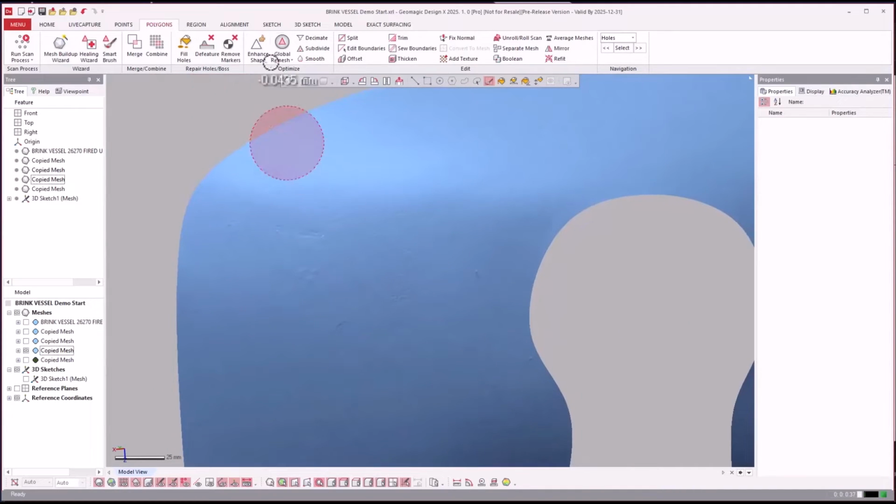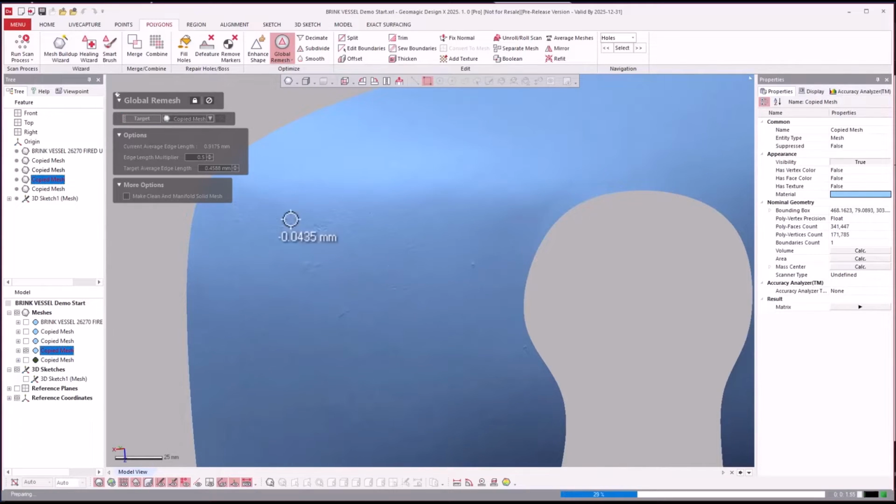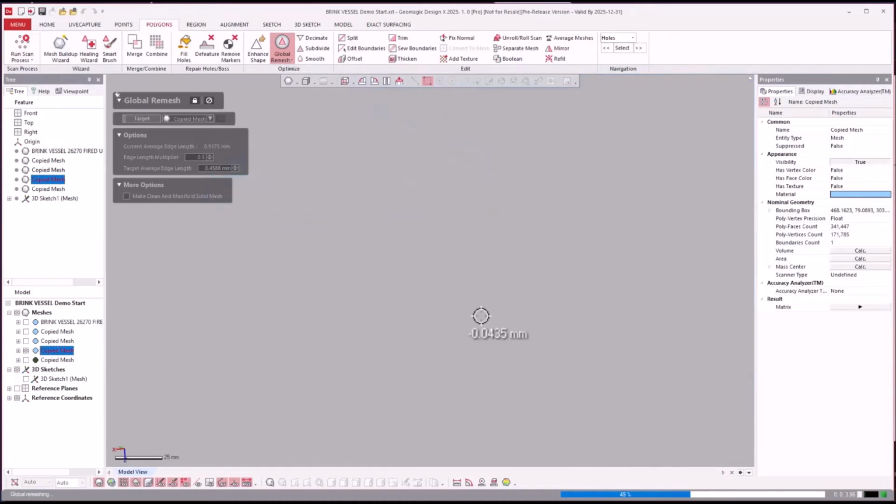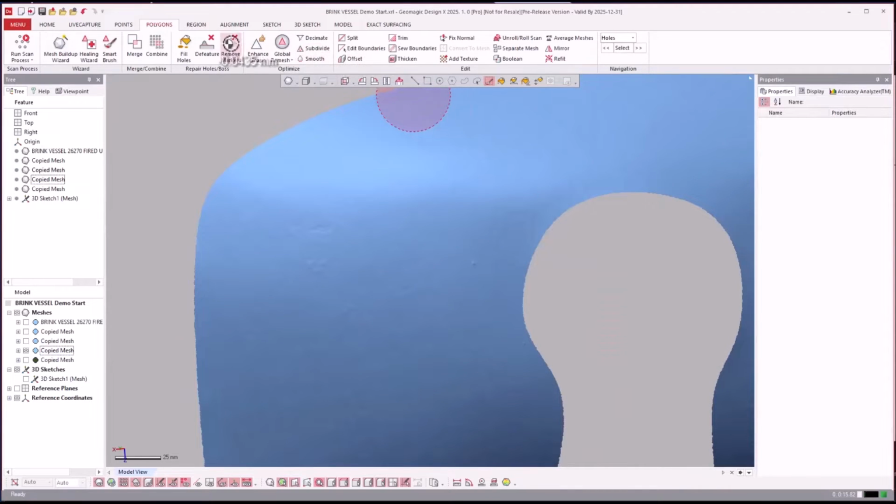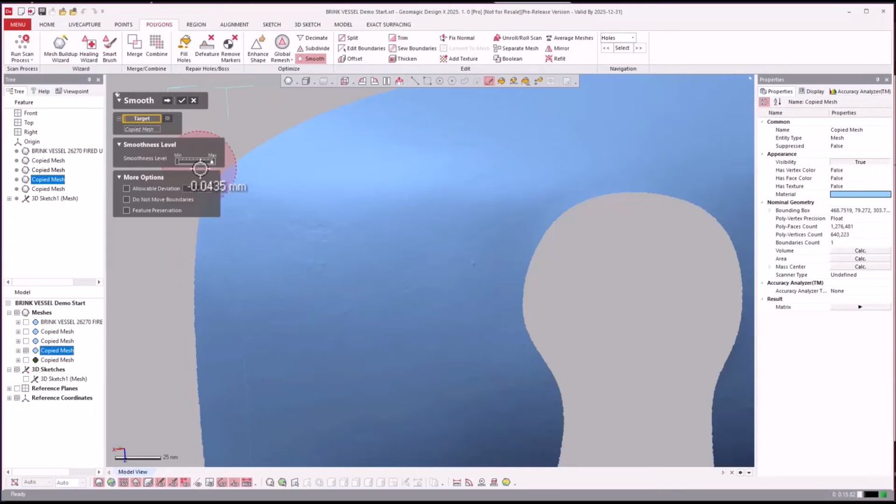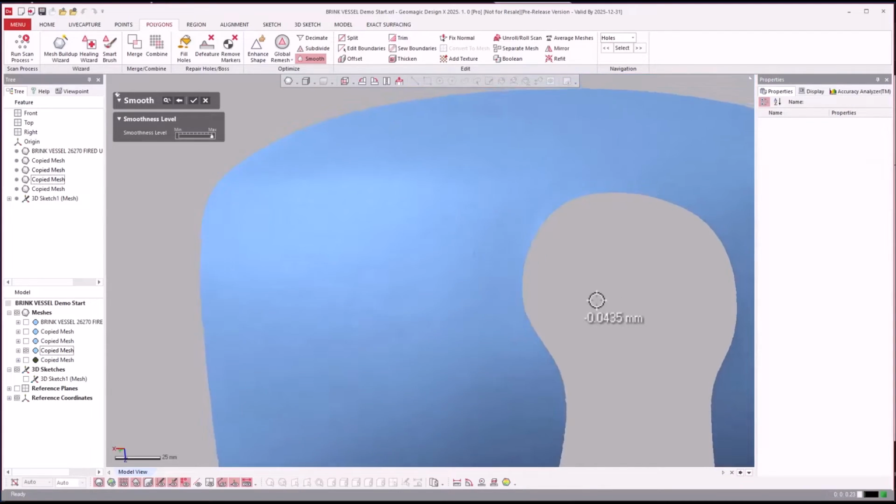Now, I can remove a lot of this stuff on the top level just by coming over to Global Remesh, is one way, where I can just say 0.5, I'll reduce it down, hit OK, and smooth this using Global Remesh. Just give it a second to run. If I want to get really aggressive with the smoothing, I can run smooth maxed out on this. Hit that. You see it smooths it pretty well.